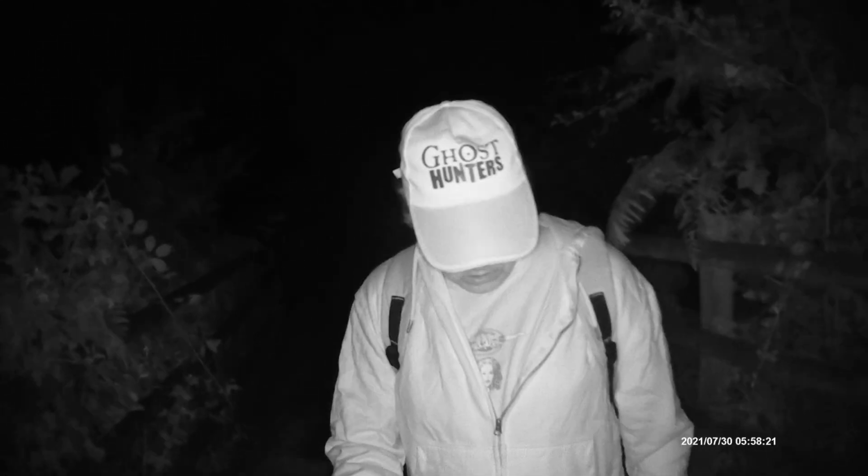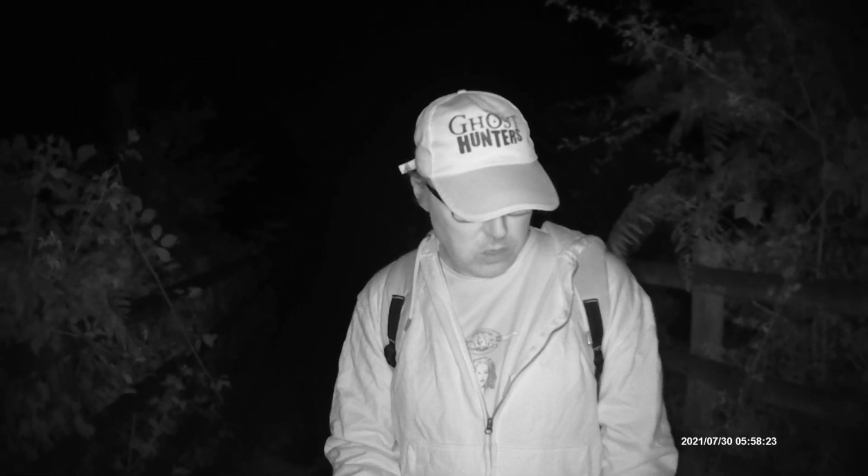Oh shit, I've just stood on a snail. Oh dear me. I think I've just stood on another snail. That's not good. Let's go a little bit further up here. I should put my light on so I can see if there's any snails or slugs in front of us. I can't see any more, like.